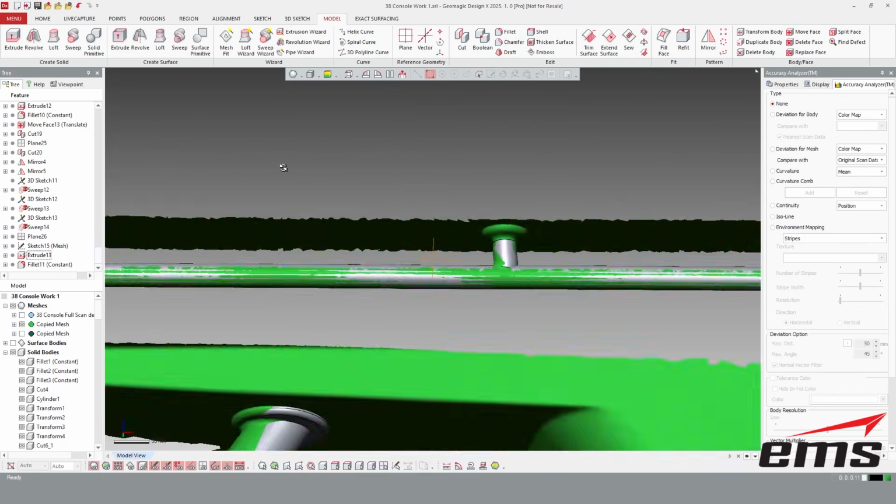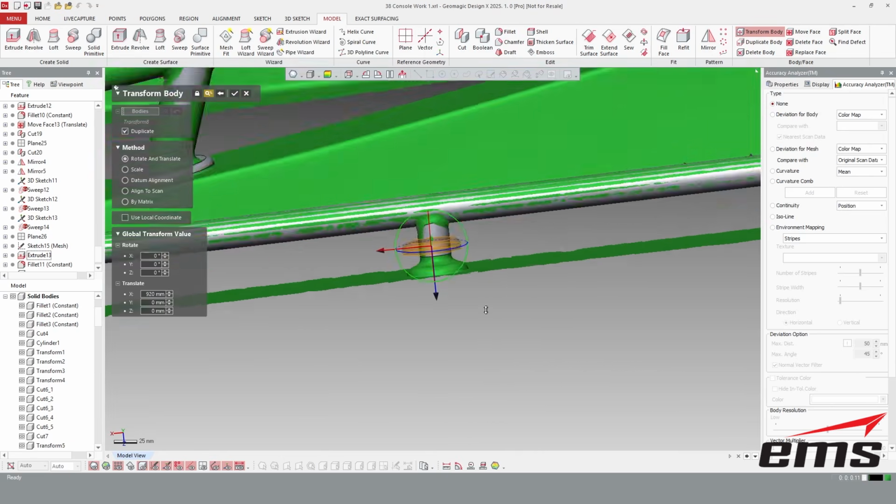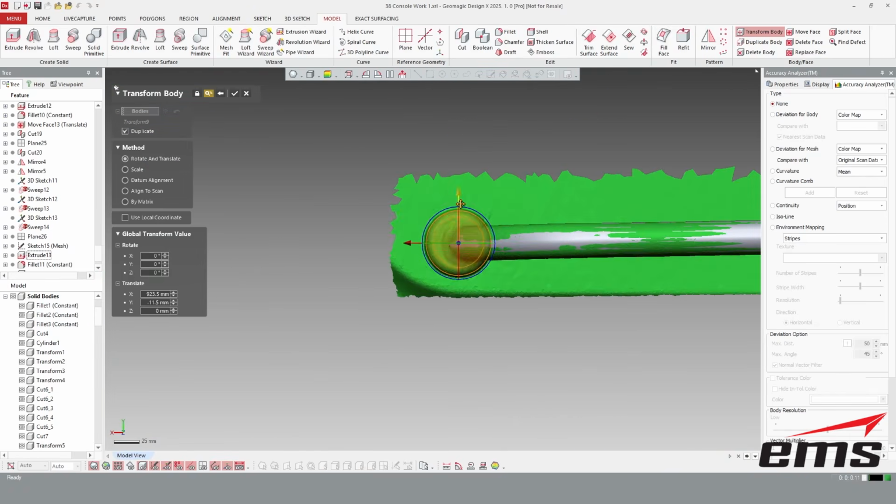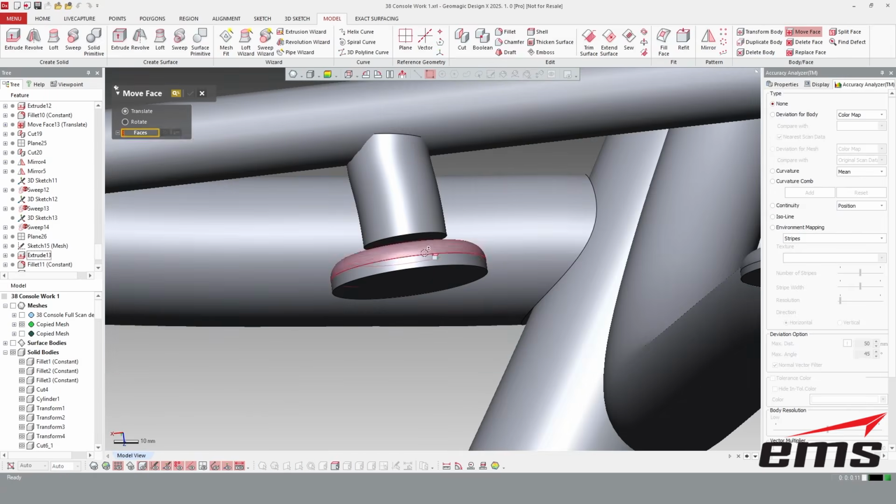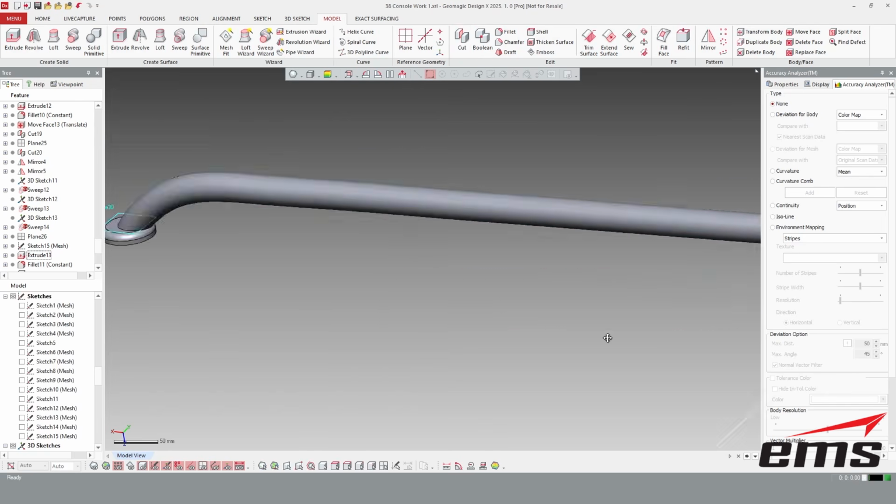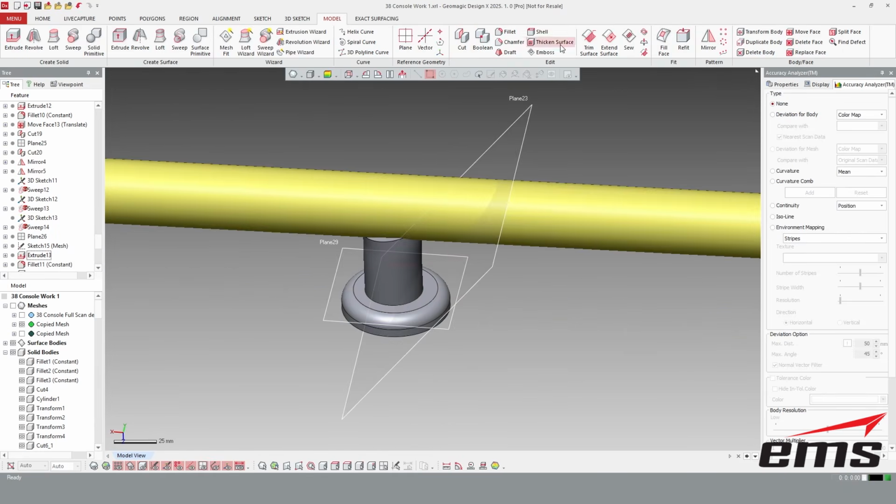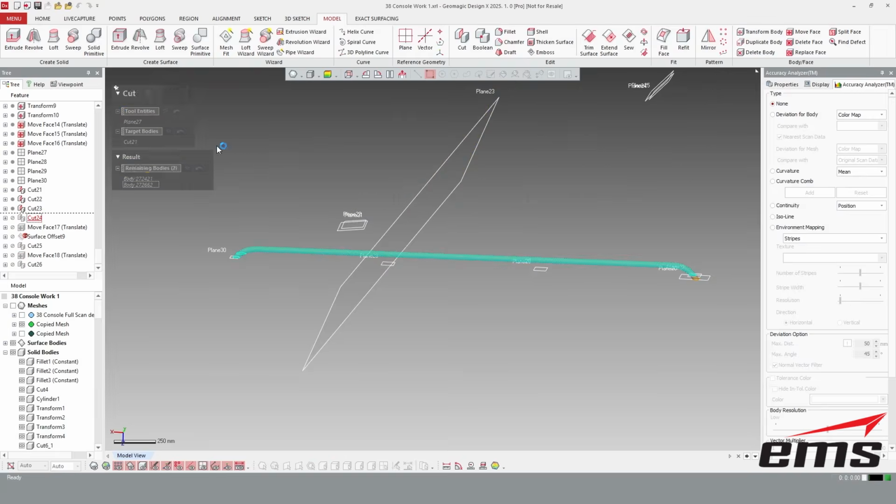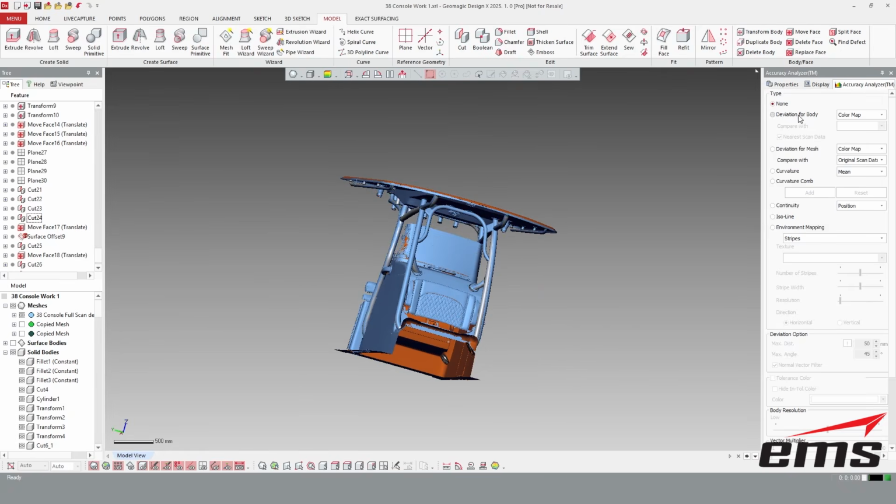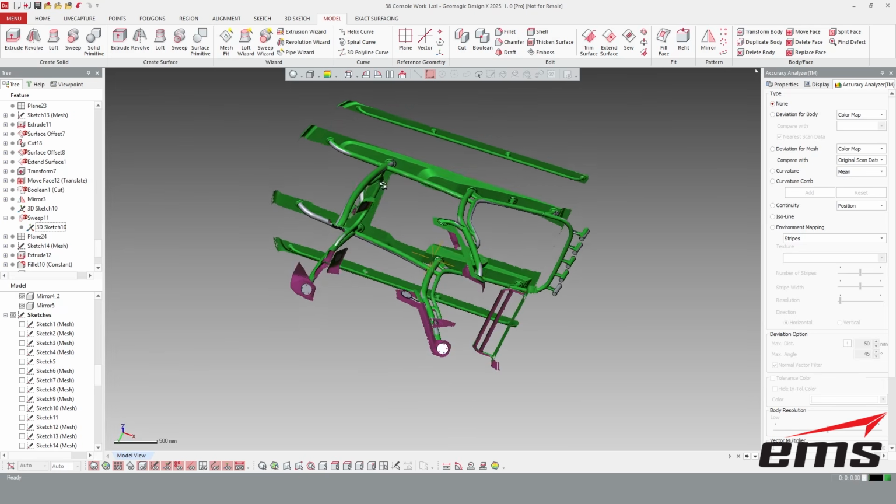We're doing the outside rails now. Those are pretty straightforward. And in this case, I'm just moving and copying over the mounting plates because it's pretty much a pattern along there, and just moving them in place and then trimming everything up here on these side rails. Okay, so we'll stop it here, but you can see what we were able to do.